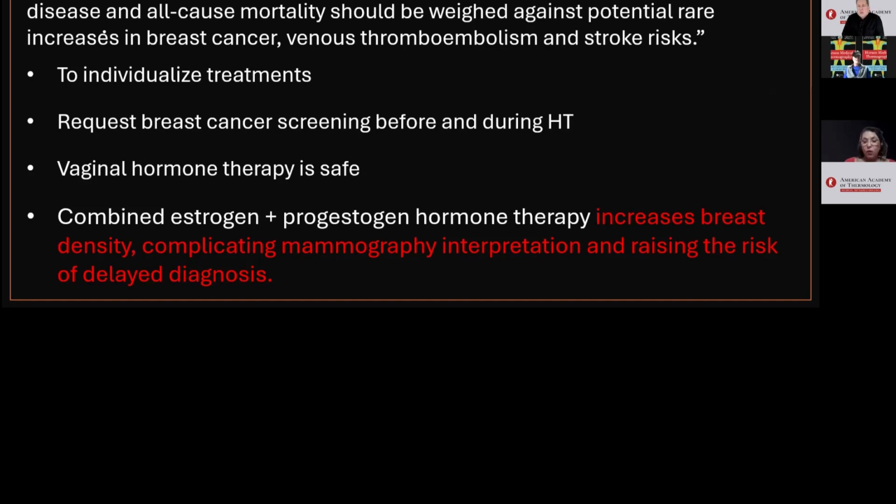Individualized treatments while respecting contraindications, such as a personal history of breast cancer. Screen for breast cancer before and during HT with annual mammography starting at age 40. In dense breasts, add ultrasound and MRI.